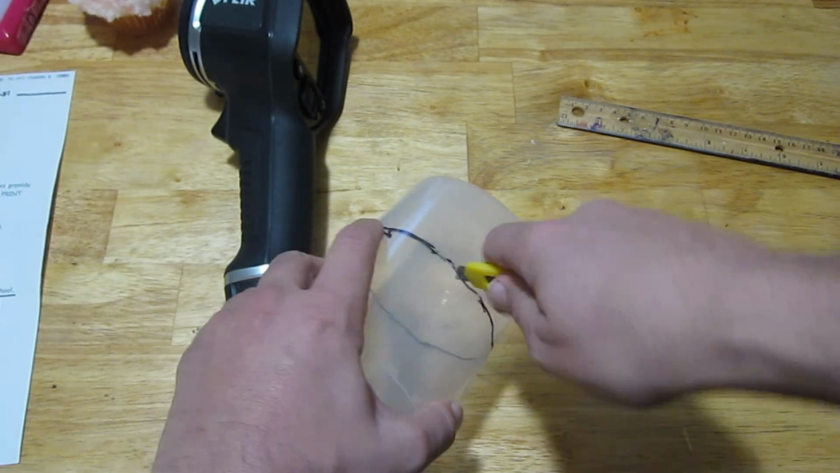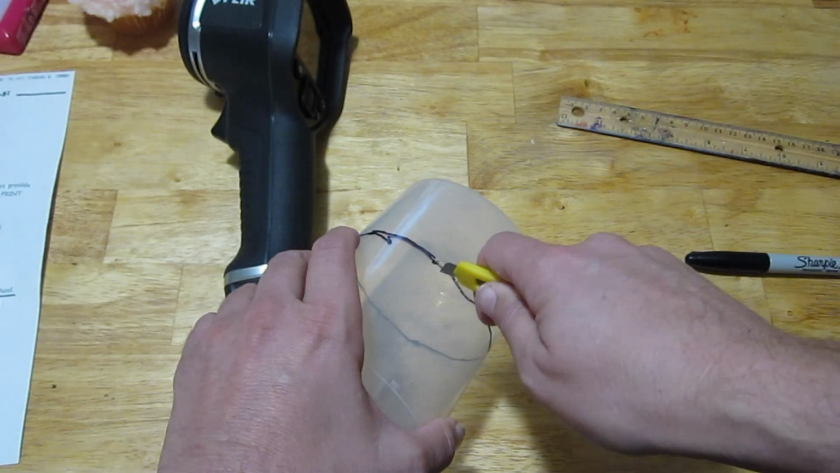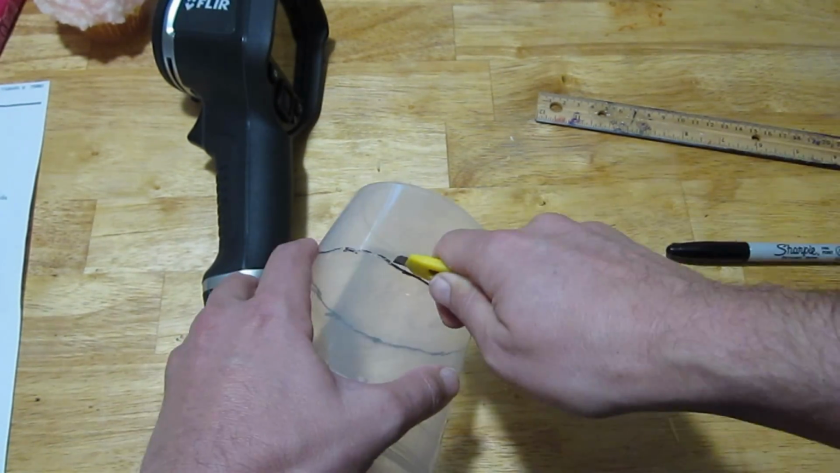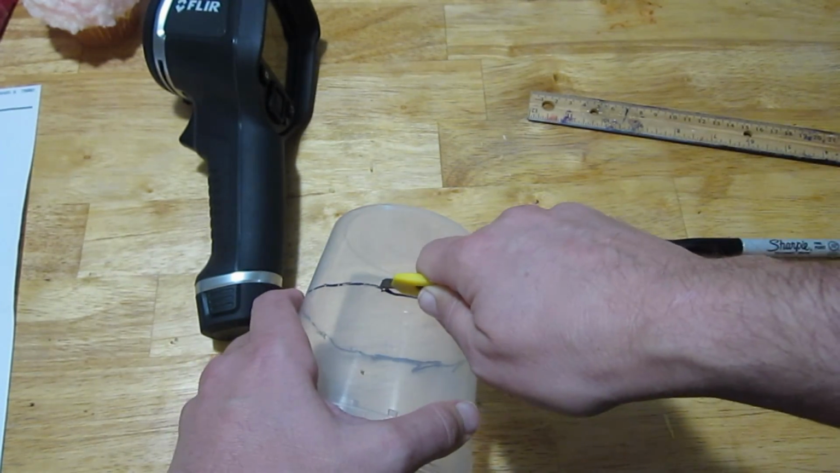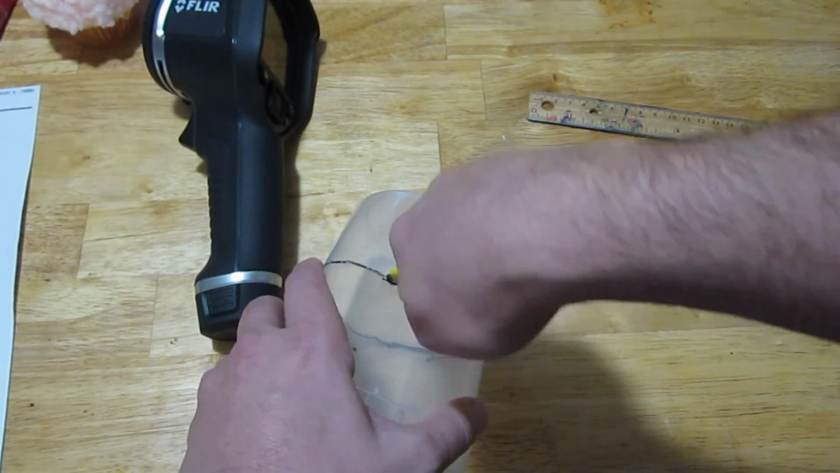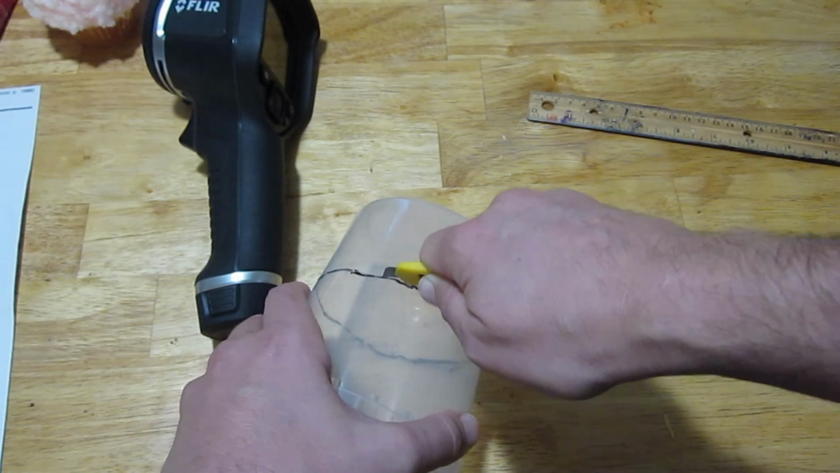And let's just continue to do that. Seems to be working okay. I don't think I'm making a continuous cut, but I'll try to come back and finish it off.